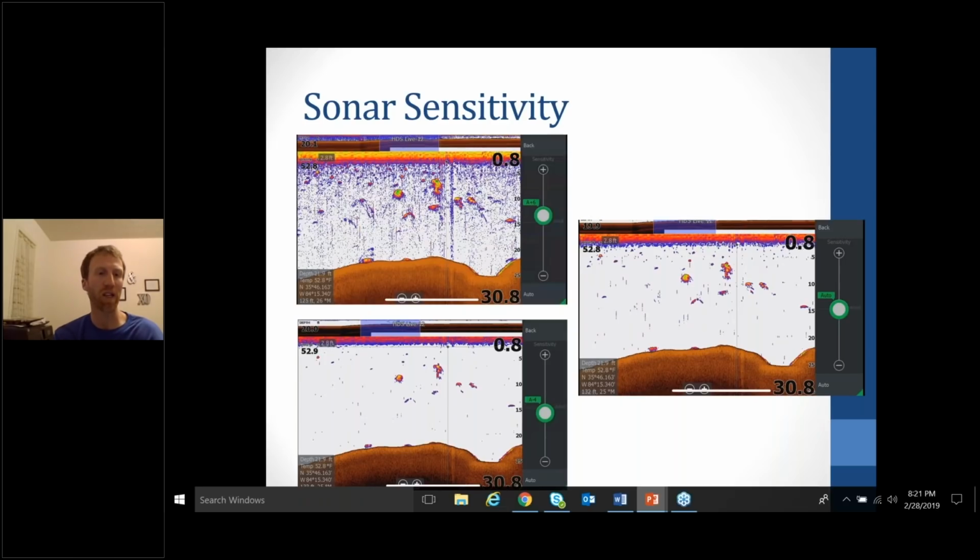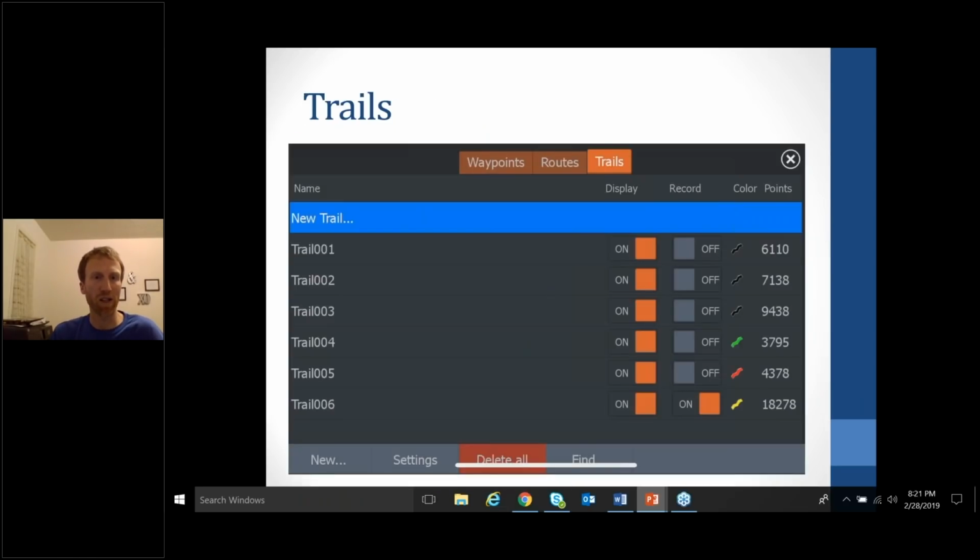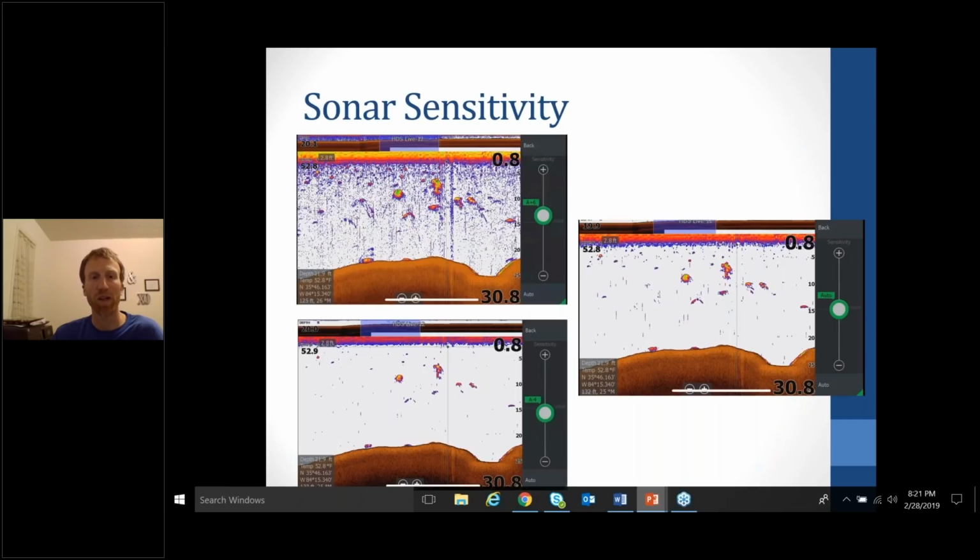There's a few other things that I do. I take the ping speed up to max. When I'm fishing deep water, I always run it on max. The only time that I take my ping speed down off of max is if I'm in real shallow water.